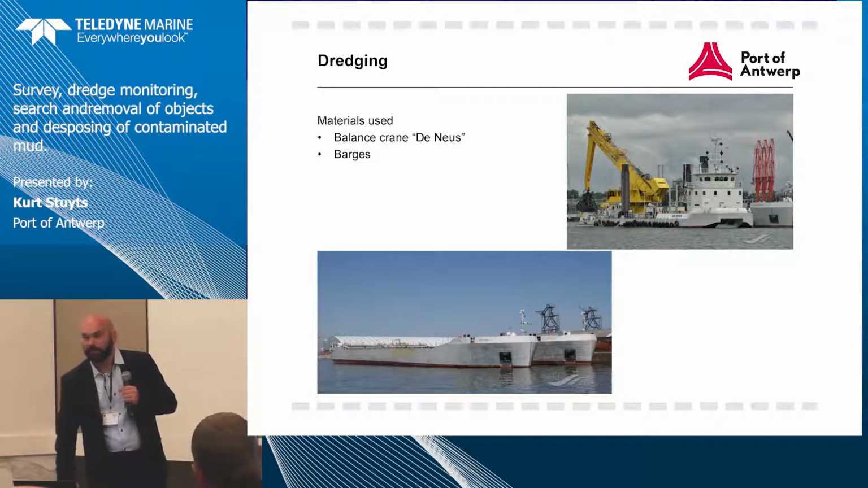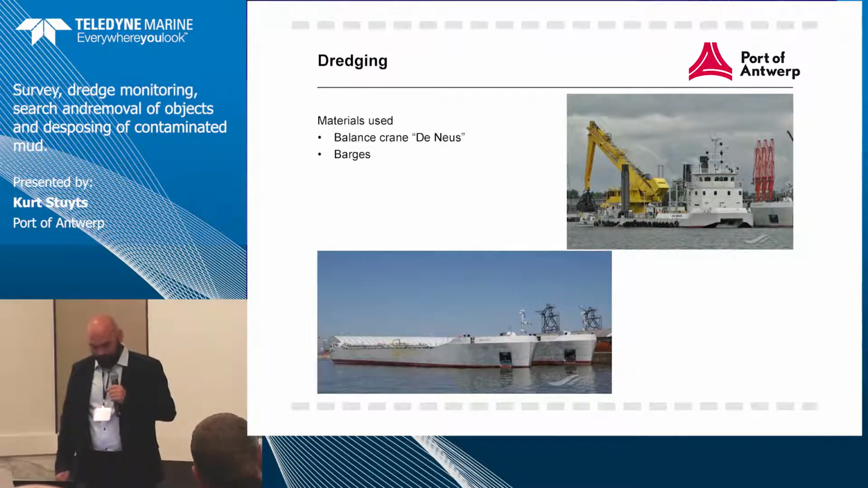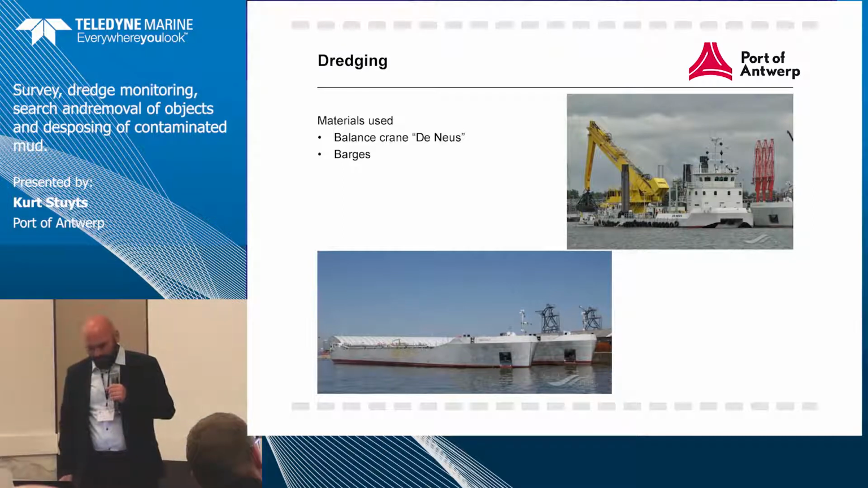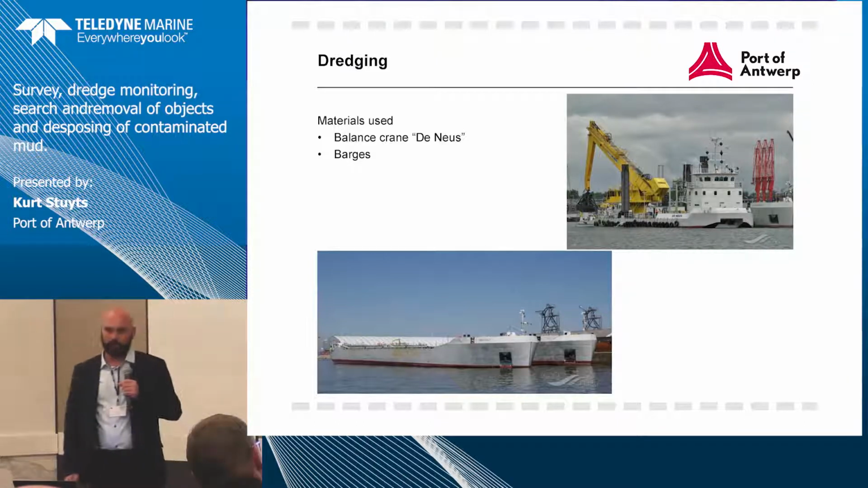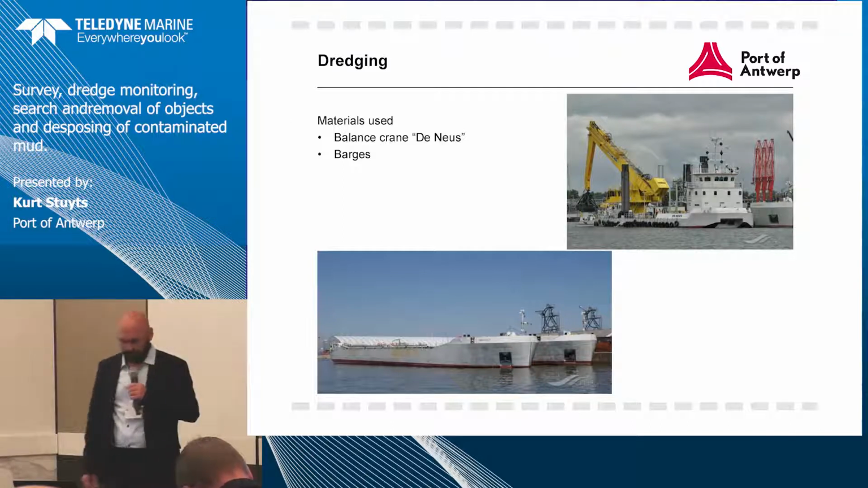Going to France? No, they're not going to France with it. We have a facility now where we can process it. Before we didn't have one, and we had to take it to Holland, to Rotterdam, to the Slufter. But they didn't like it very much, because they don't like it when you take contaminated mud and materials from one country to another country. It's a bit difficult.